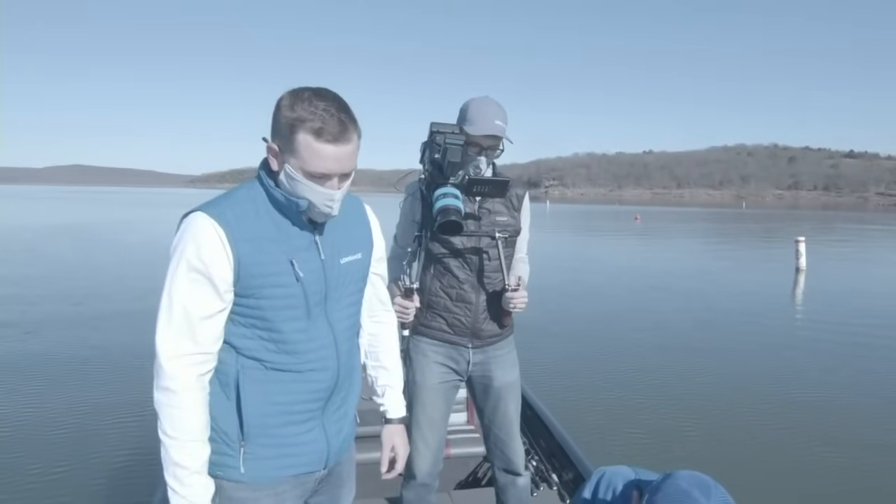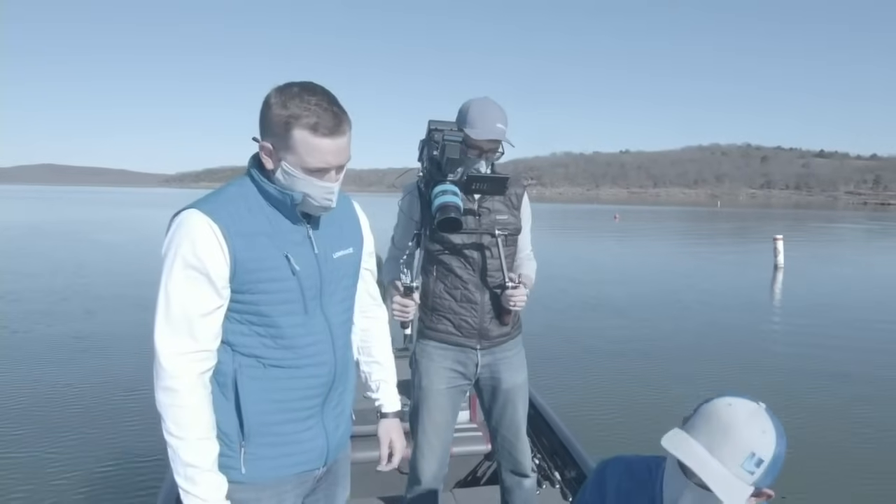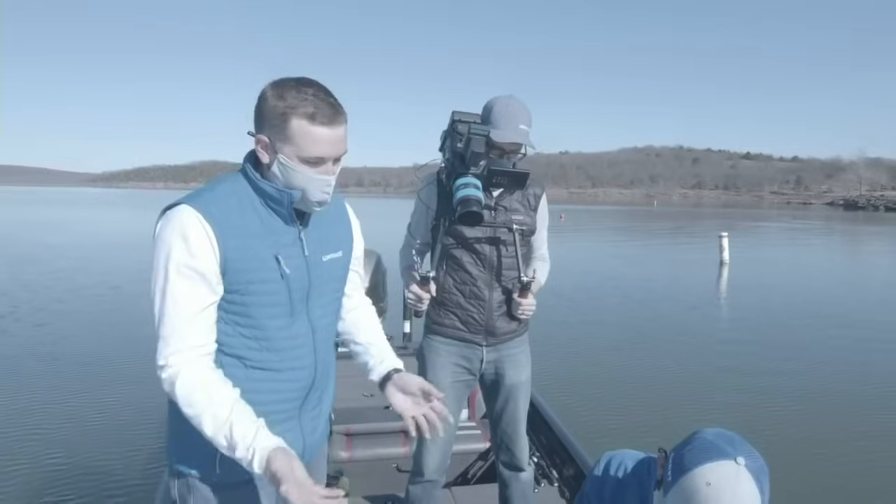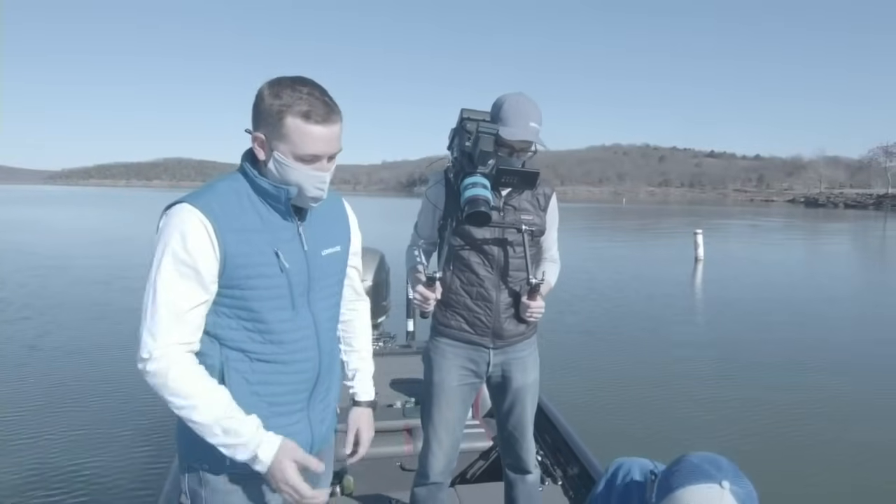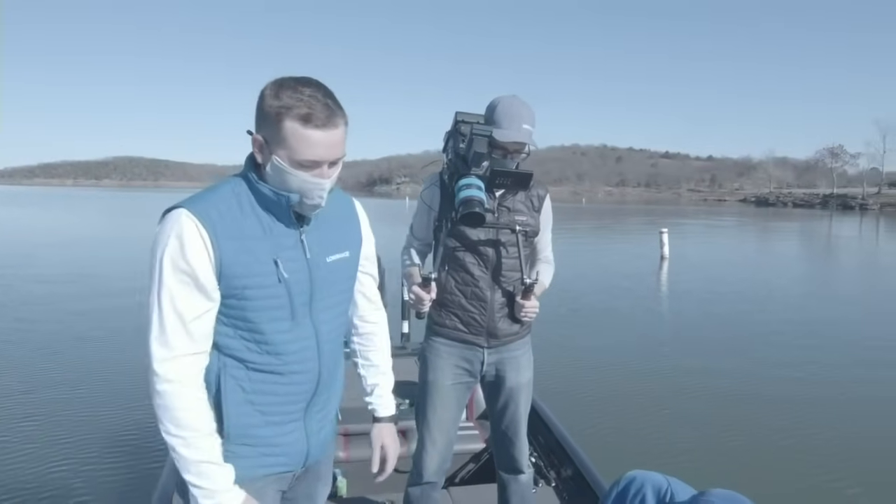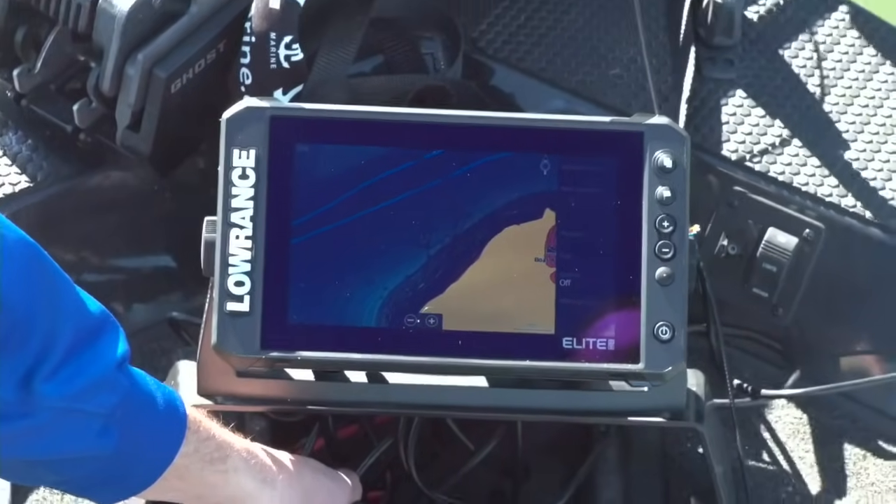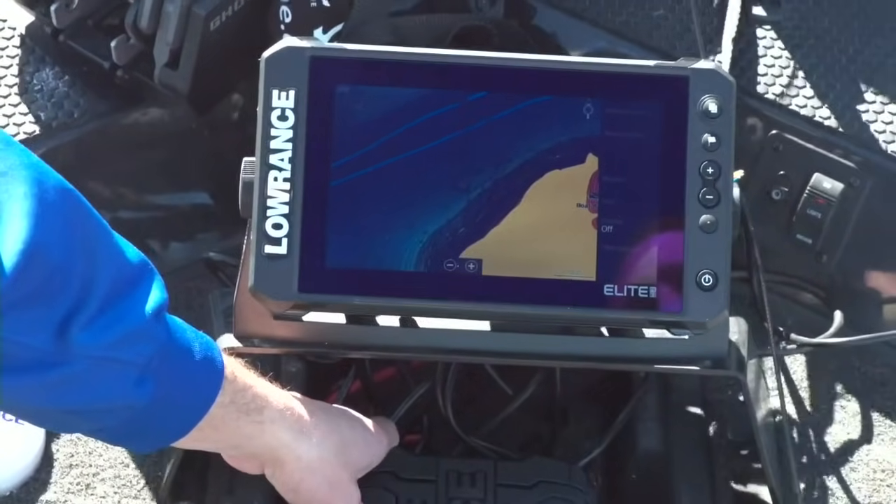Really cool. What about the price point on this? There are 2 sizes, and I'll just point you to the website because it's a little bit different all over the world. But having the two screen sizes, the 7-inch and the 9-inch, the prices are really nice.